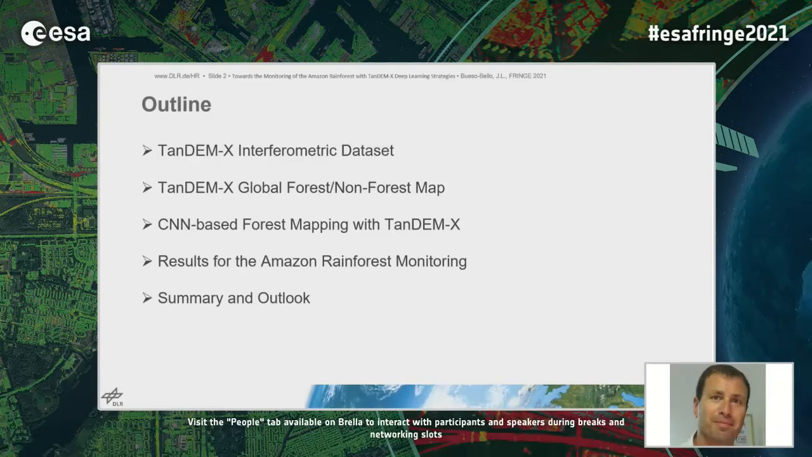I'm going to present also the previous results of the global forest non-forest map, some previous investigation with the convolutional neural network-based forest mapping with TanDEM-X, and then focus on our results and work on the Amazon rainforest monitoring, with finally the summary and outlook. Please, next slide.